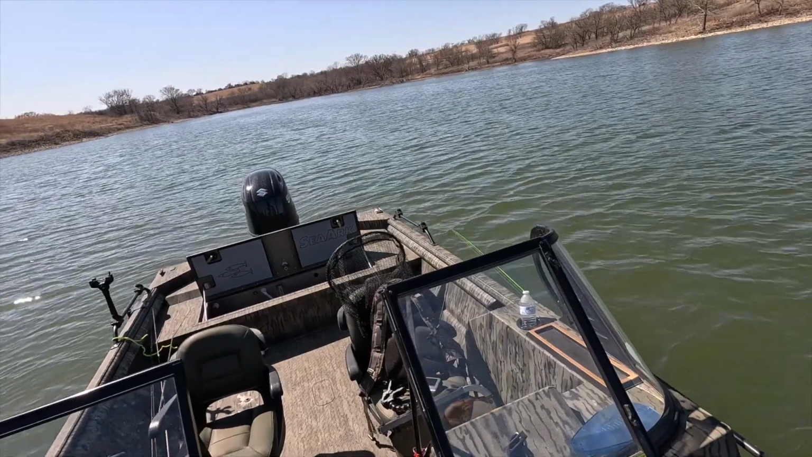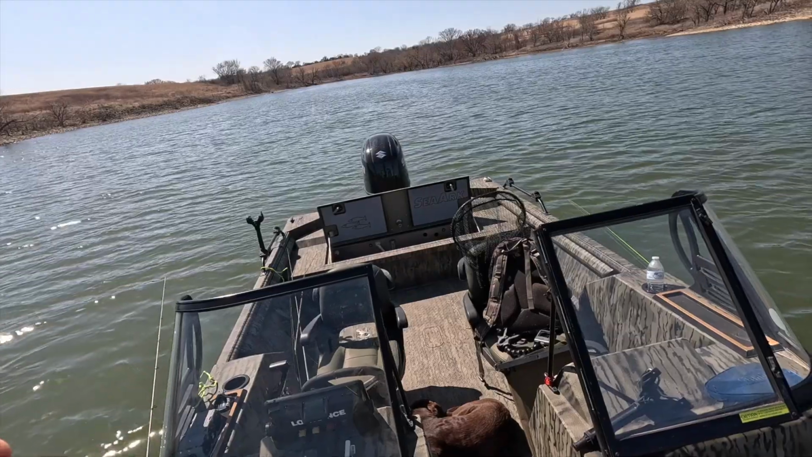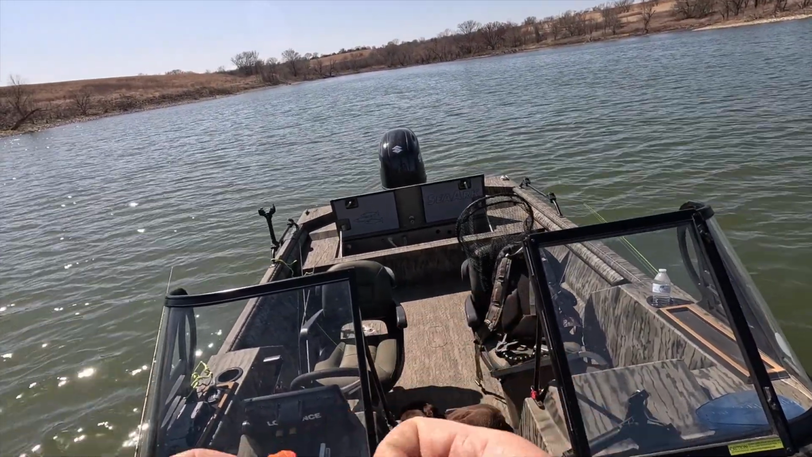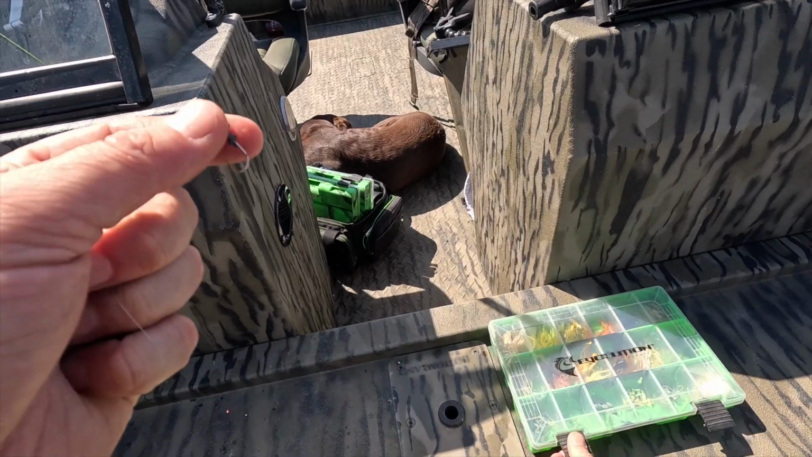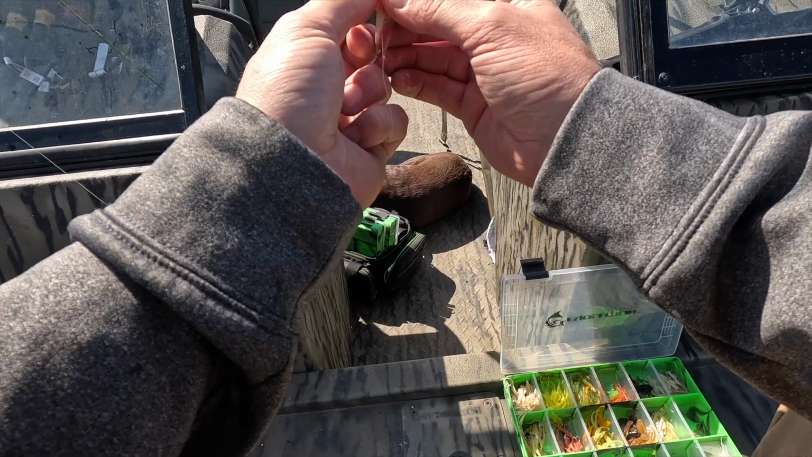That one might make the cut, but he's just kind of small. All right, they're really liking this kind of smoke color. So I'm gonna trade orange off. And we'll go with another one of that same color.